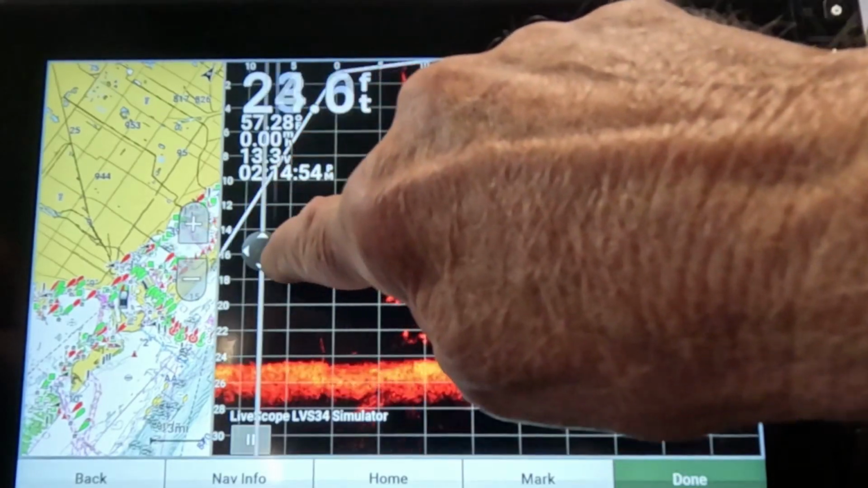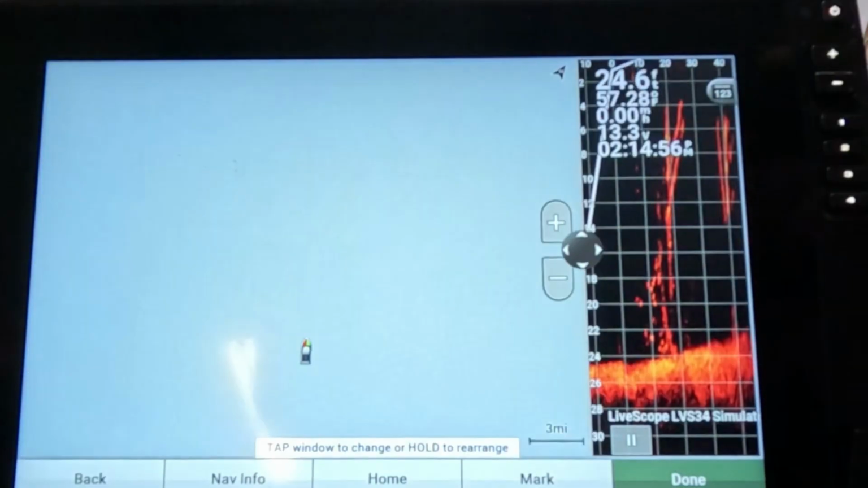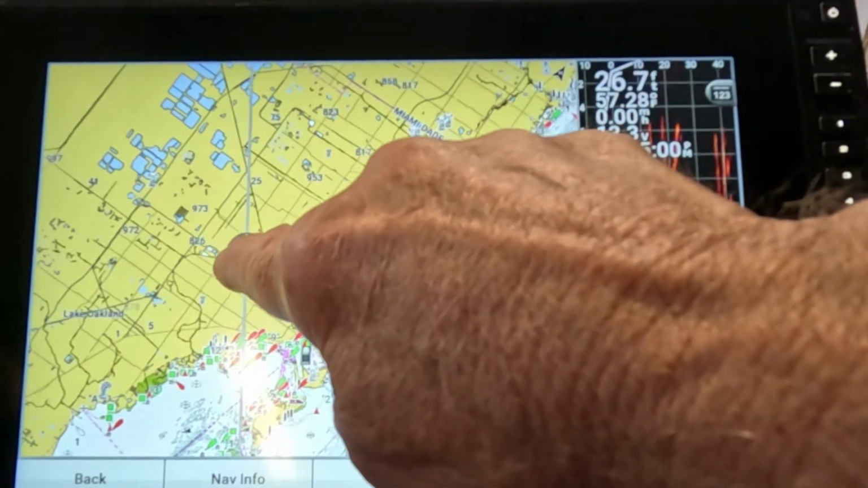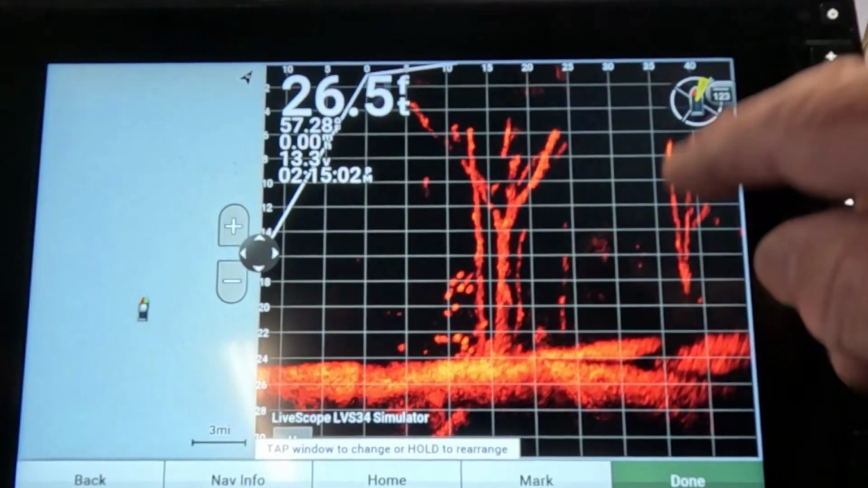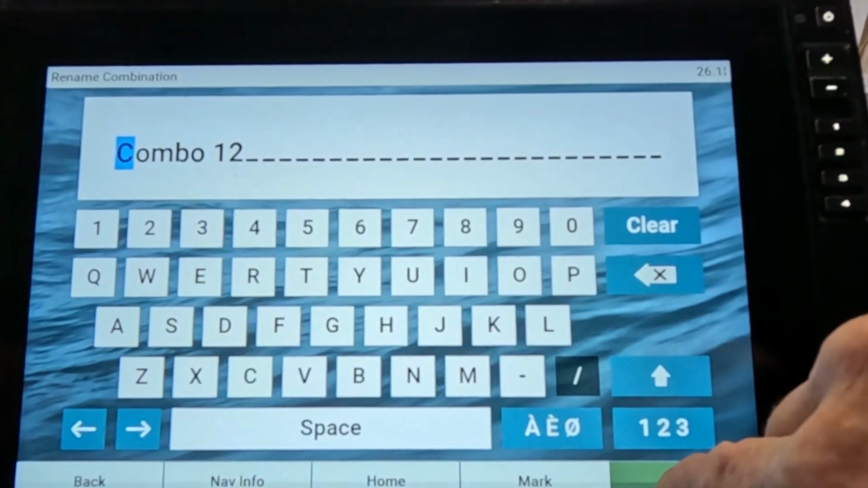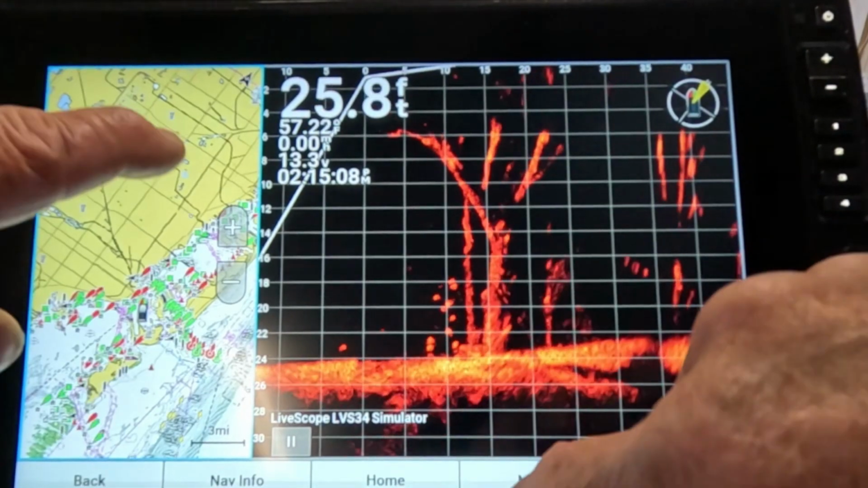So you decide how big you want that. If you'd rather have a big map and a little live scope, you can do it that way. But I like it over here like this, probably about that size. And then click done. Name it what you want to, if you want to name it something, and click done.